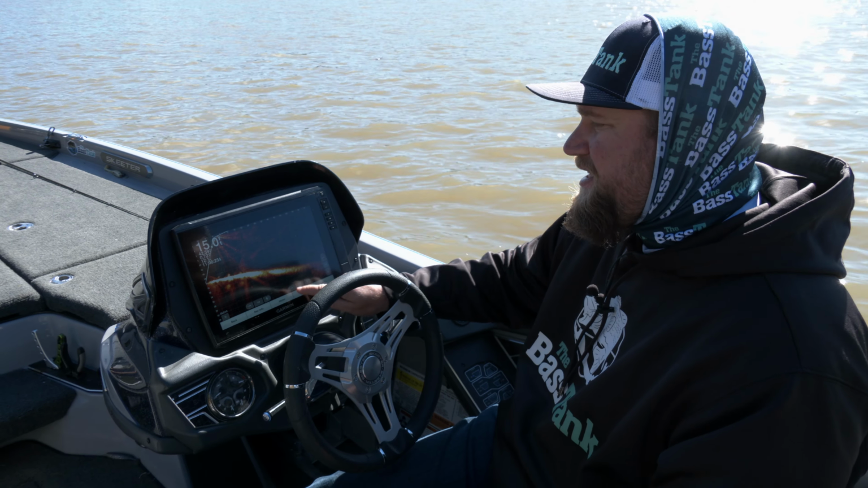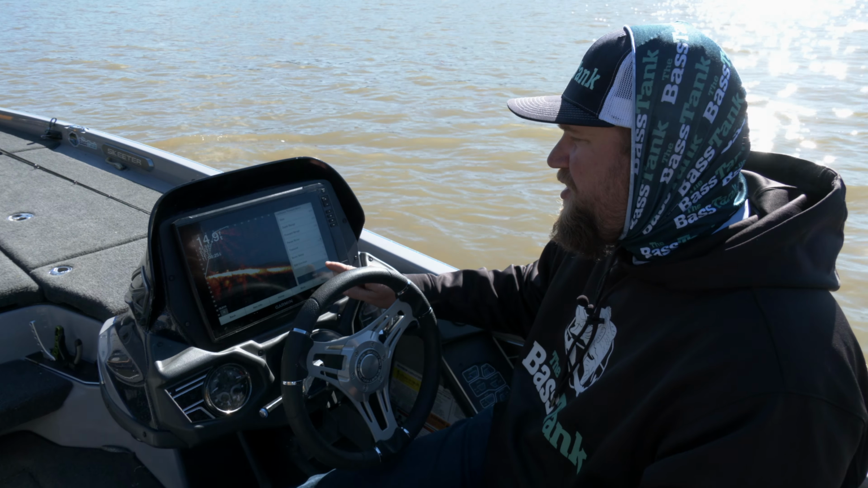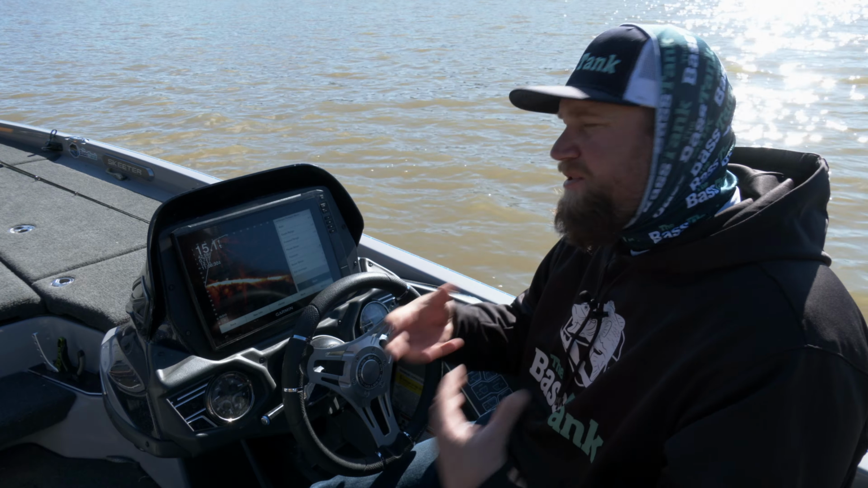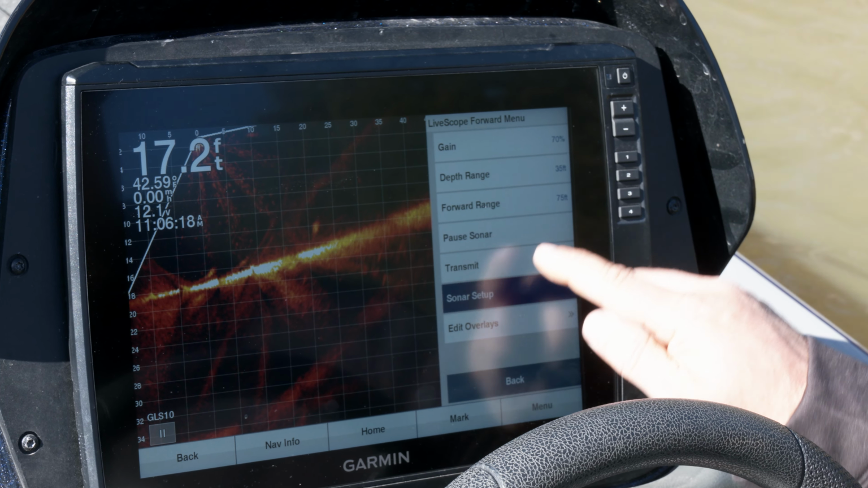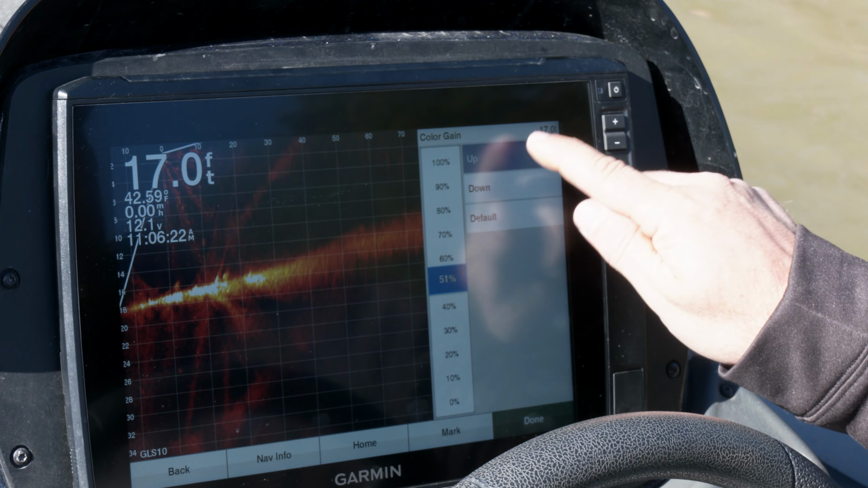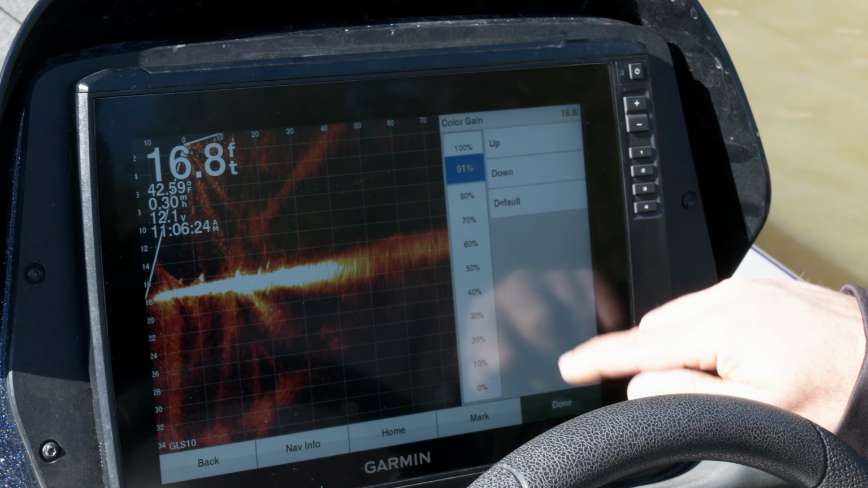Before I really go to adjusting my gain, I'm going to go into Menu and change my color gain, which is the gain of the return of the objects that I'm getting. So I'm going to go into my Sonar Setup, Appearance, and Color Gain. See how this has it set on default? I'm actually going to kick that thing up pretty high. I'm going to go into the 90s.